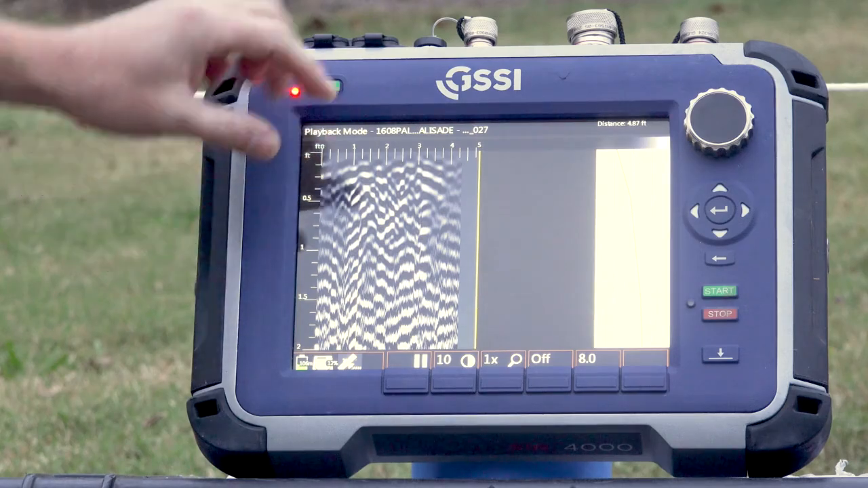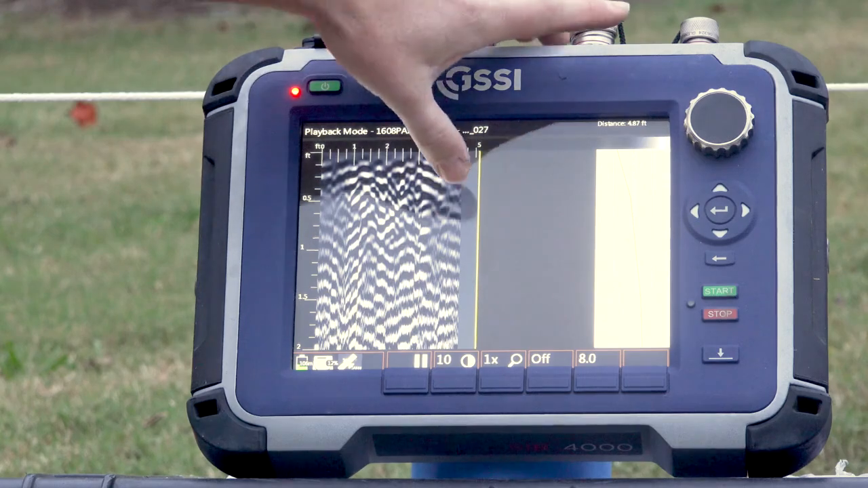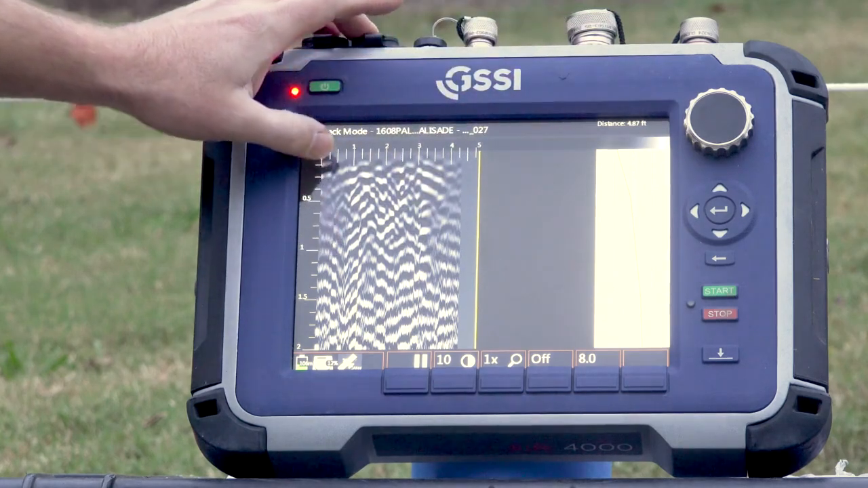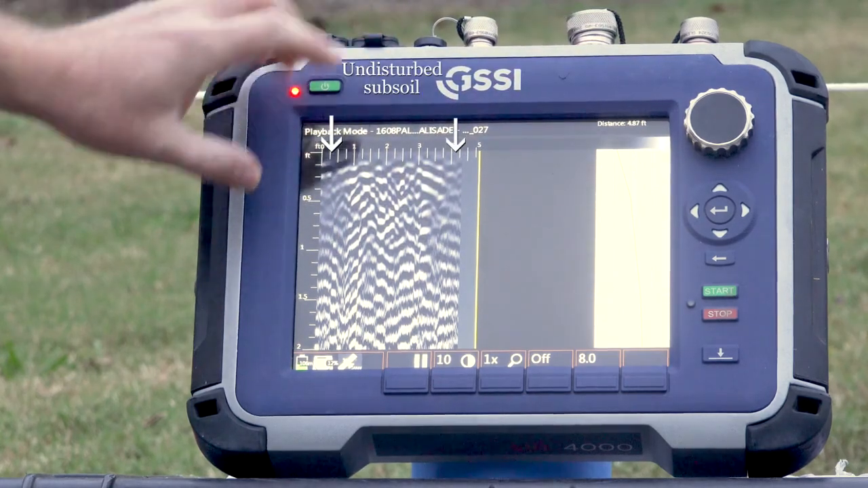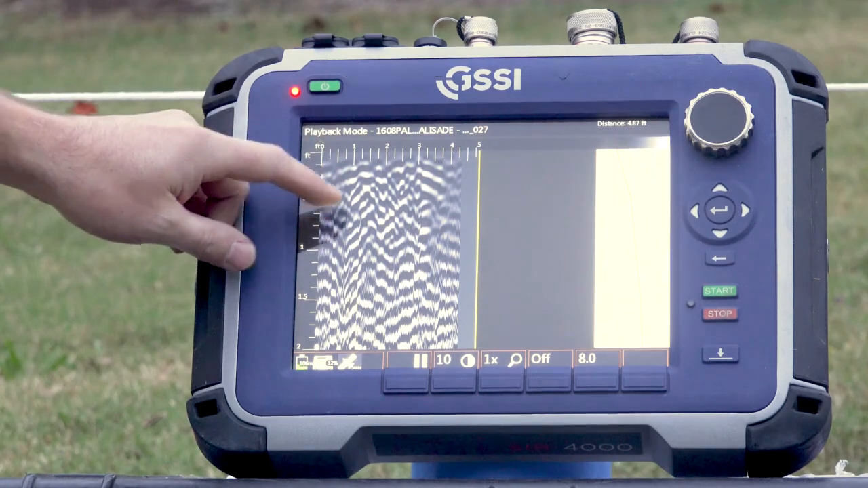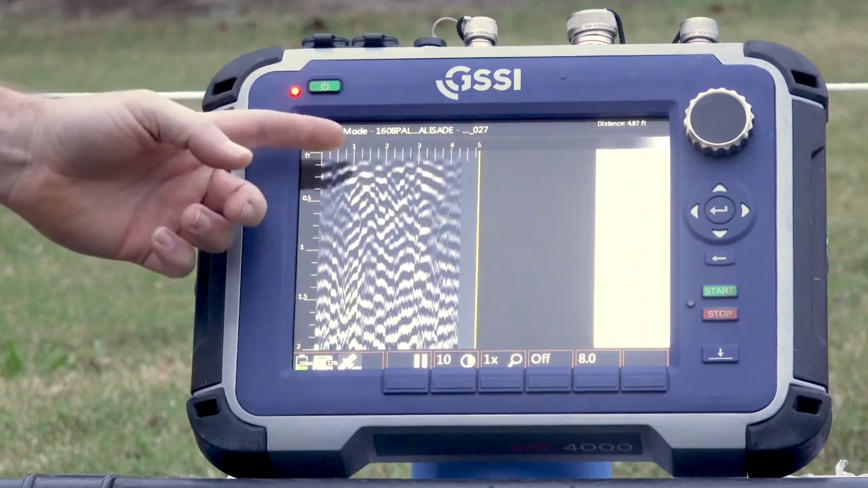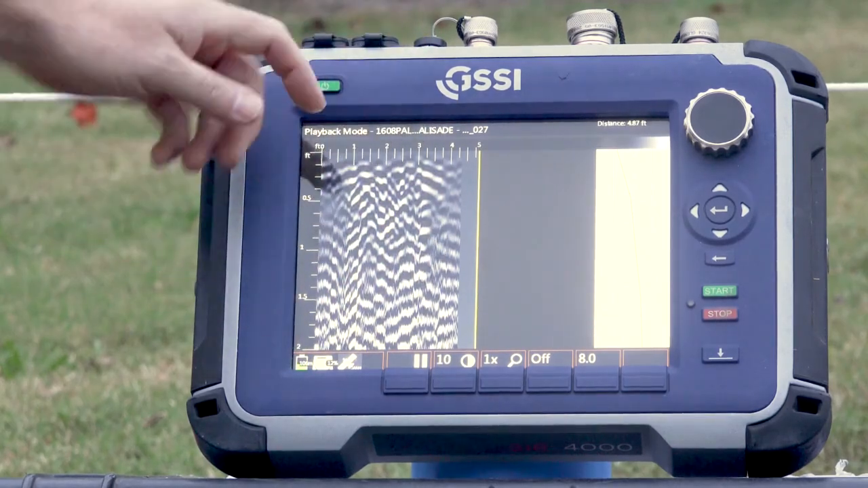So this is the Palisade, and you might have already figured out that over here and over here is just natural, undisturbed subsoil. That's the natural soil matrix, and here is the cut from the trench.